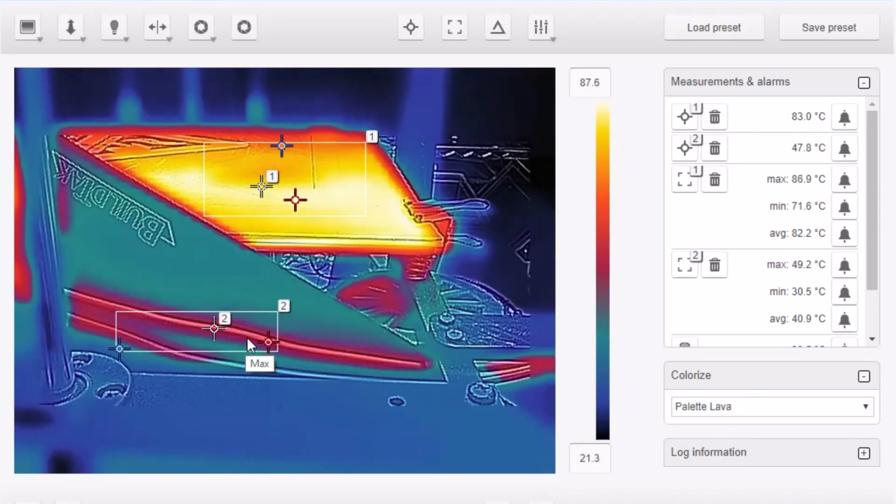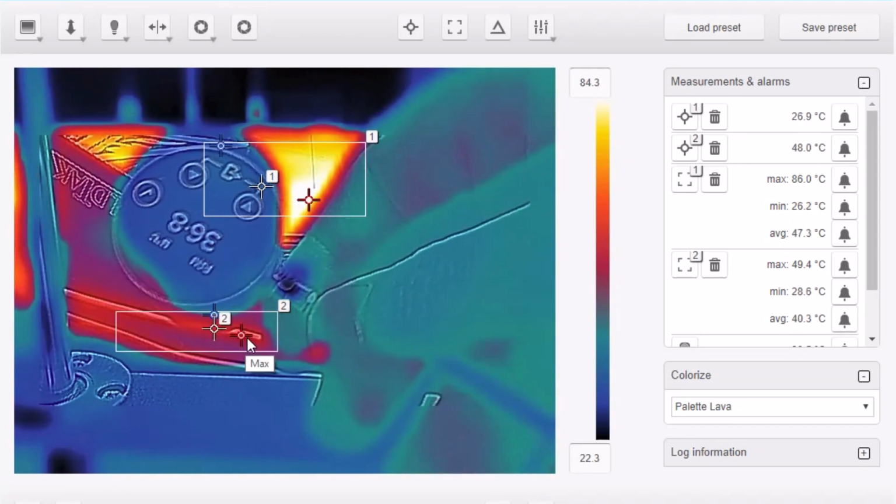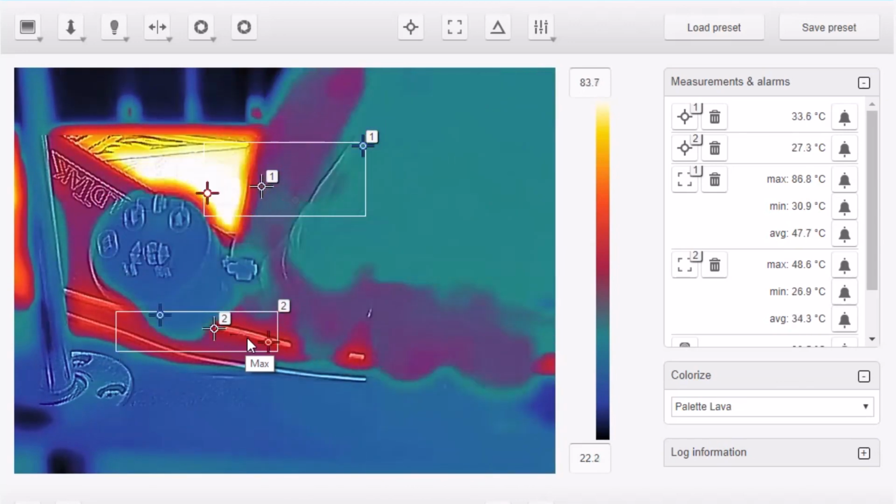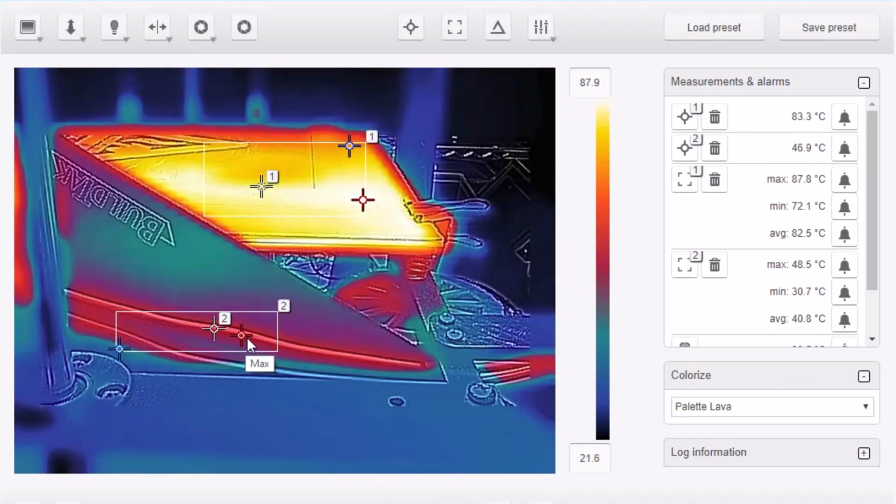I don't know if my probe will actually measure the wire. It's an area map, so I think the highest this is showing me is about 40 degrees. If I put it closer, maybe I can get it higher. 45. Yeah, so it's 50 or more degrees. That's not the best thing to do.